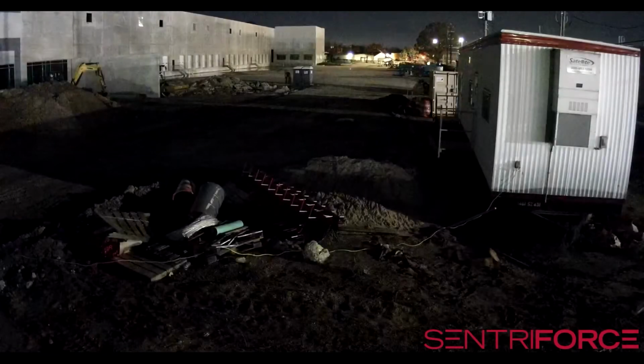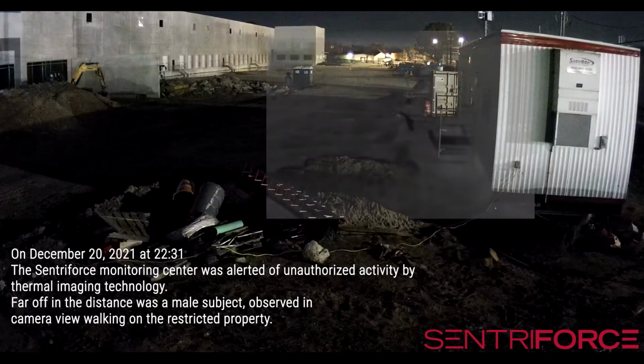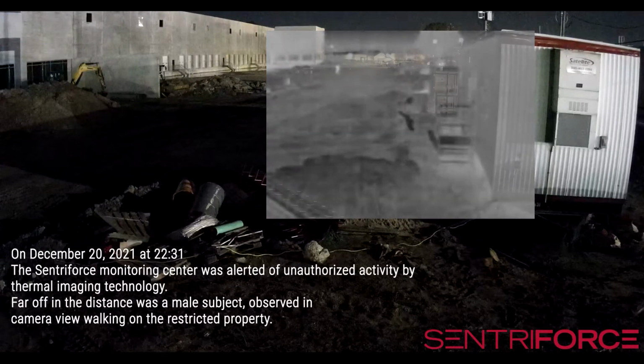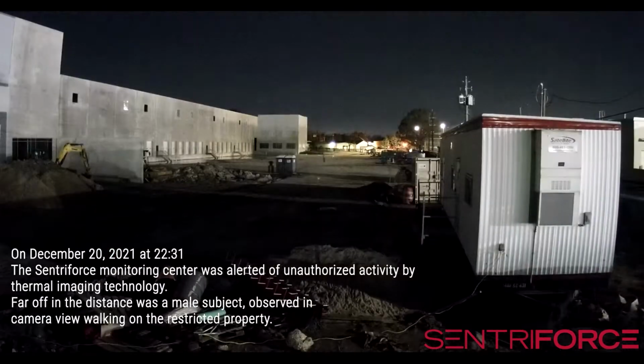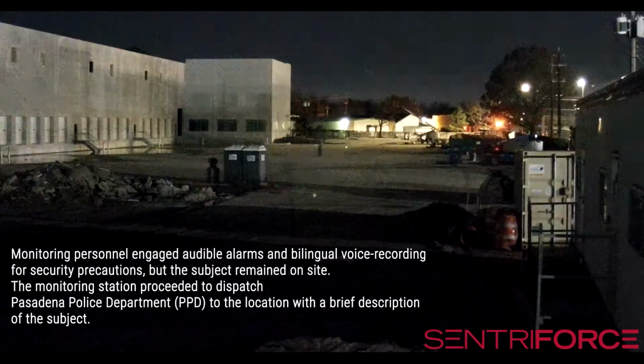Pasadena Dispatch, what is? Yes, this is Sentriforce Operator 3056. I'm calling about a trespass at 4116 Pasadena Boulevard. Okay. Yeah, it appears to be a male on the site, and there should be no individuals on the site. He's just walking around. I did engage the alarm system, active live monitoring, and he's still walking around.